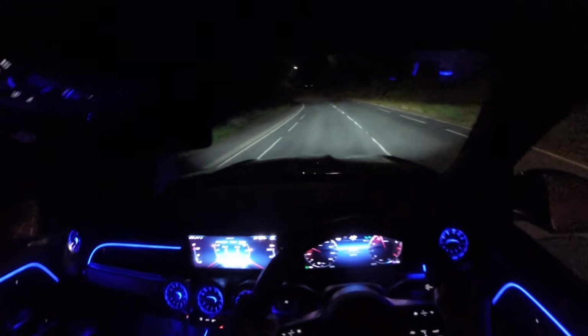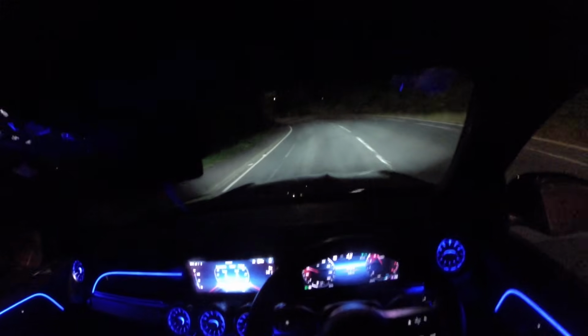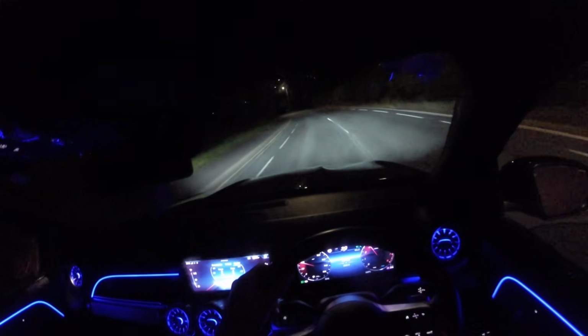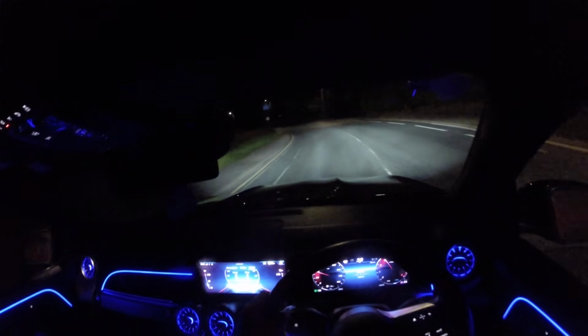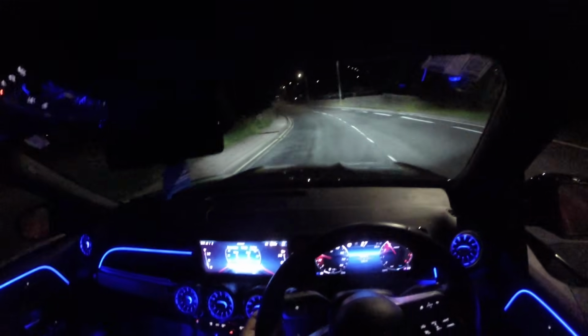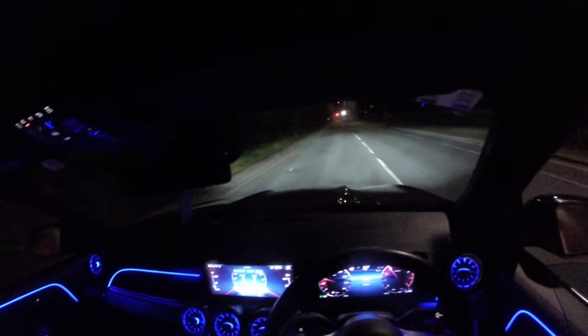I love spooling up the turbo and then it's the dump sound. I hope you can hear it. Oh yeah, you might not be able to hear it because of the wind. Oi, oi, oi. I want to see what my high beam's like. Oh, it's quite bright.